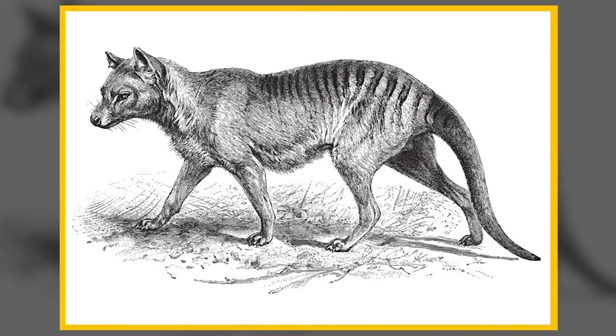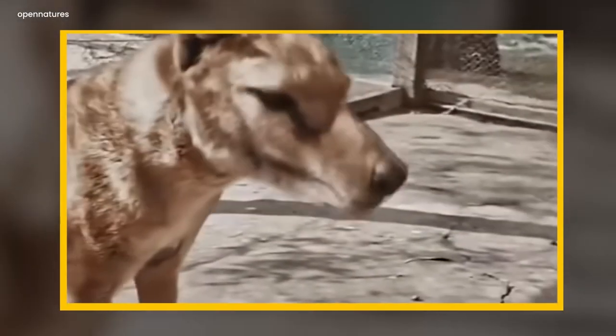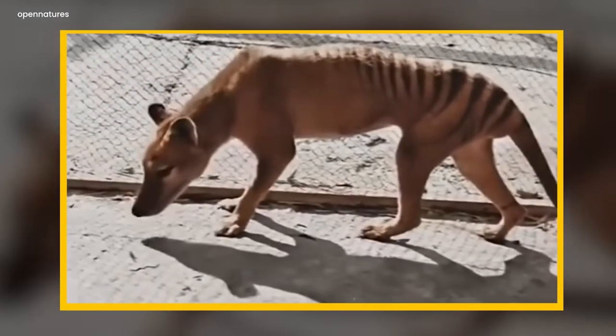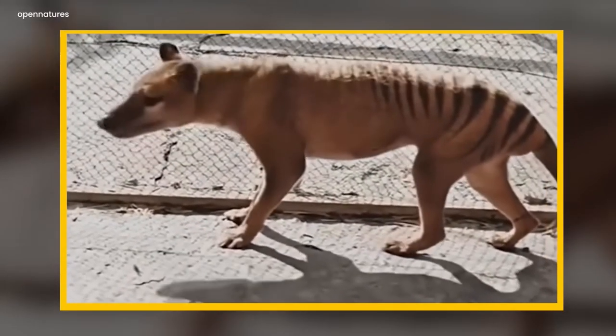The Tasmanian tiger. Have you seen the widely circulated colorized footage of the Tasmanian tiger? It's crazy. The thylacine, popularly known as the Tasmanian tiger, was declared extinct in 1936. But this film revives the species in a way that has never been seen colorized before.